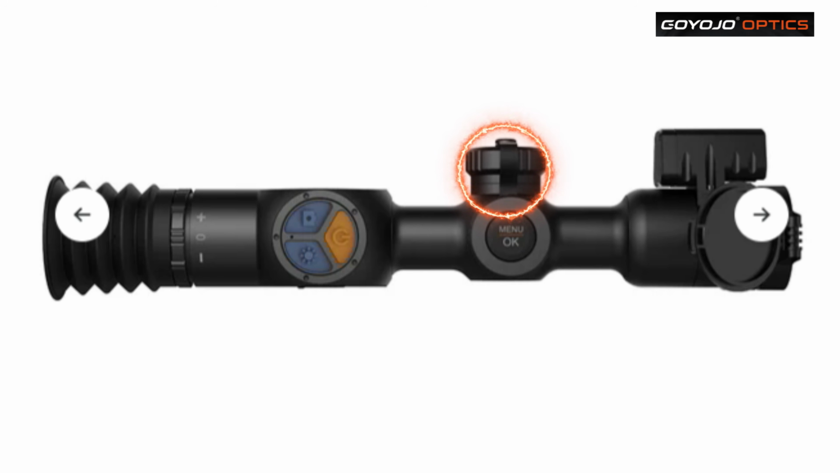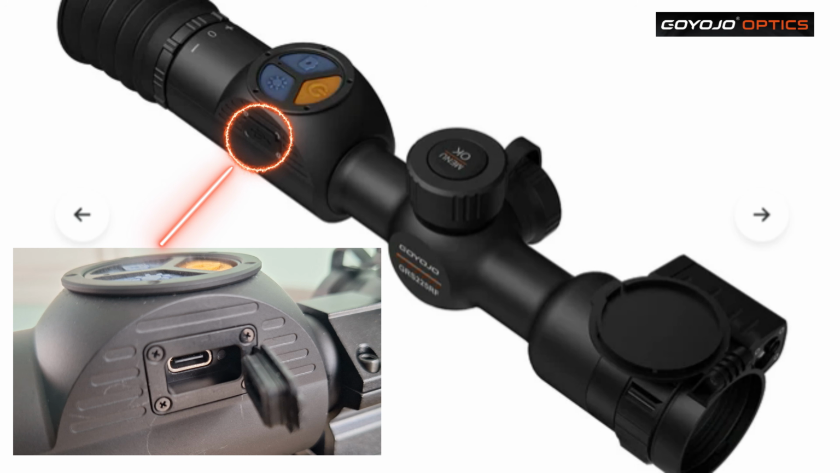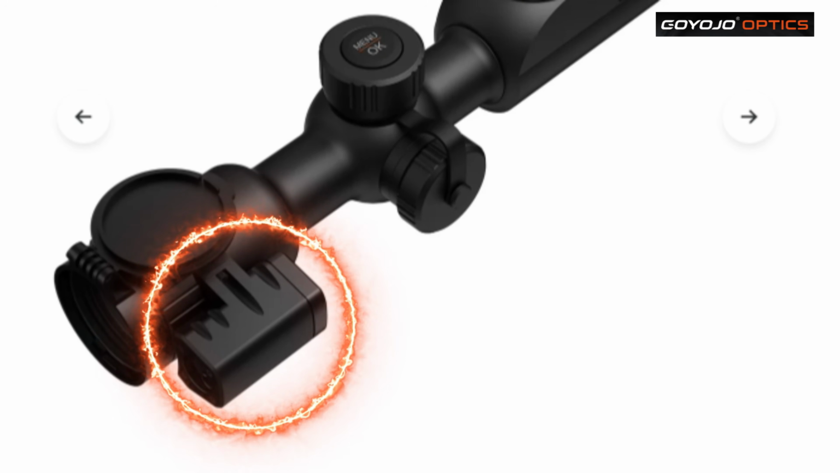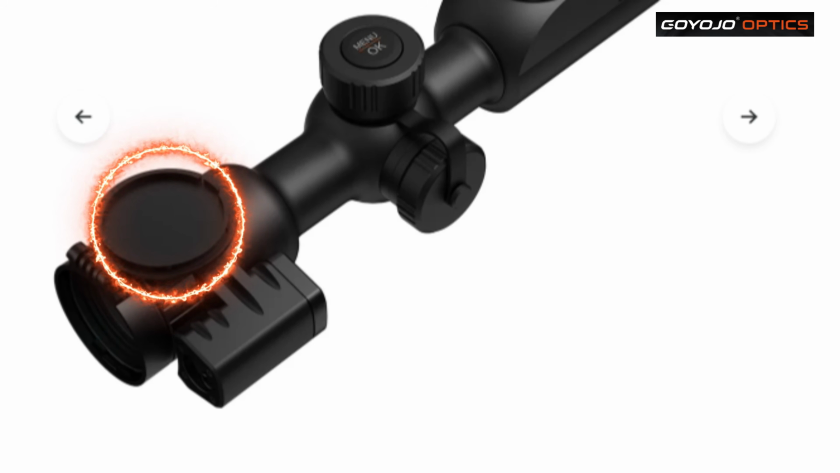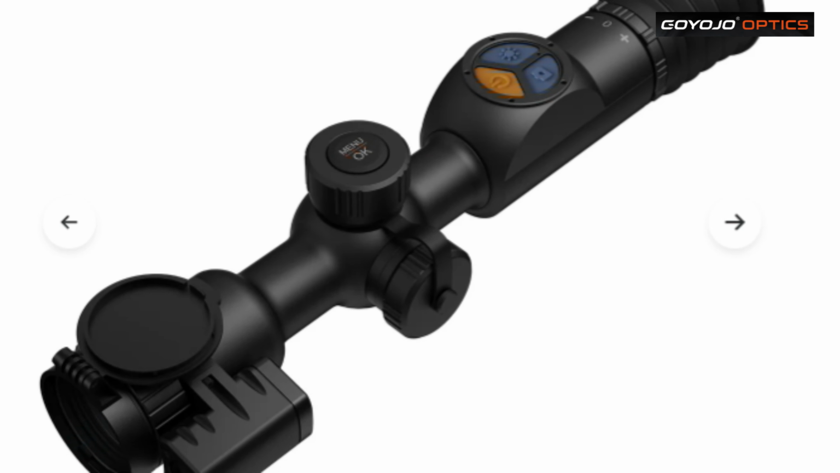The cap on the left hand side there is where your CR123 battery fits. As I said, it's got an internal 18650 battery in it, and on the top there you've also got your menu. Just here there's a rubber cap, and that's where you plug in your USB-C cable. There's your laser rangefinder at the front. There's your locking cap at the front to protect the lens. But that is a quick look on the website.